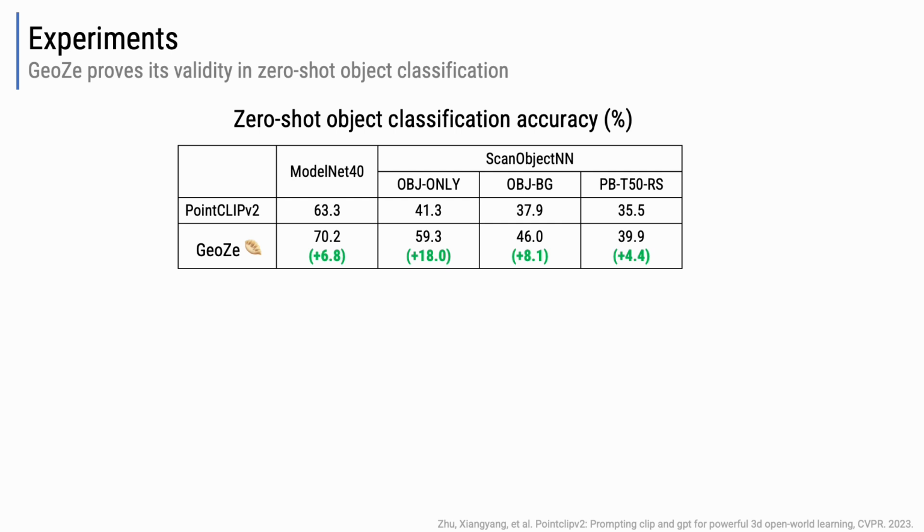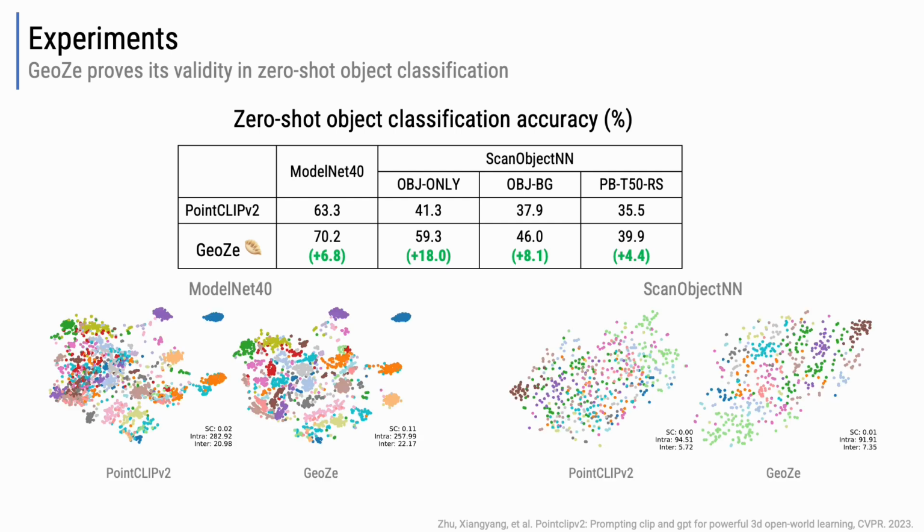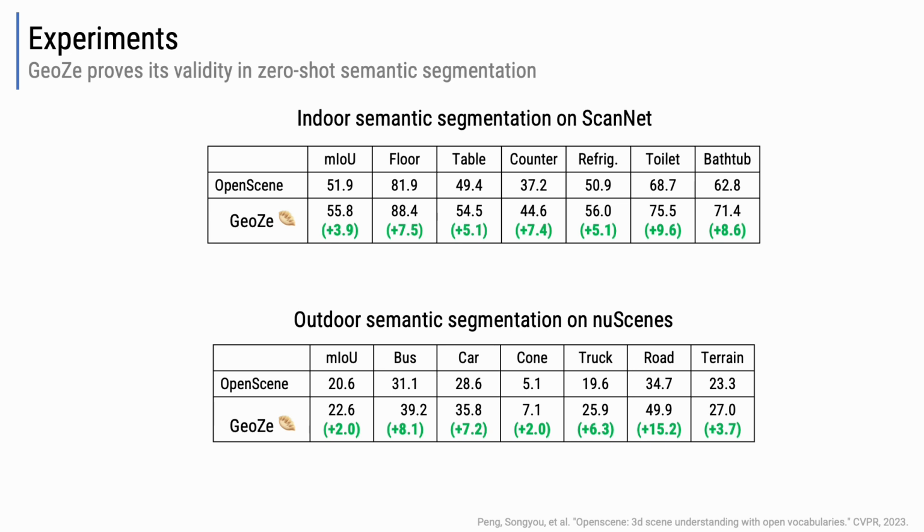We report the results for zero-shot object classification on ModelNet40 and ScanObjectNN. GeoZe surpasses PointCLIP v2 across all datasets. We also show the t-SNE comparison of the class representations extracted using PointCLIP v2 and GeoZe. GeoZe produces better separated and grouped clusters for different categories. Moreover, GeoZe also scores new state-of-the-art performance on both indoor and outdoor semantic scene segmentation tasks on ScanNet and nuScenes. The segmented regions are more homogeneous with reduced noise, particularly at the point cloud boundaries.